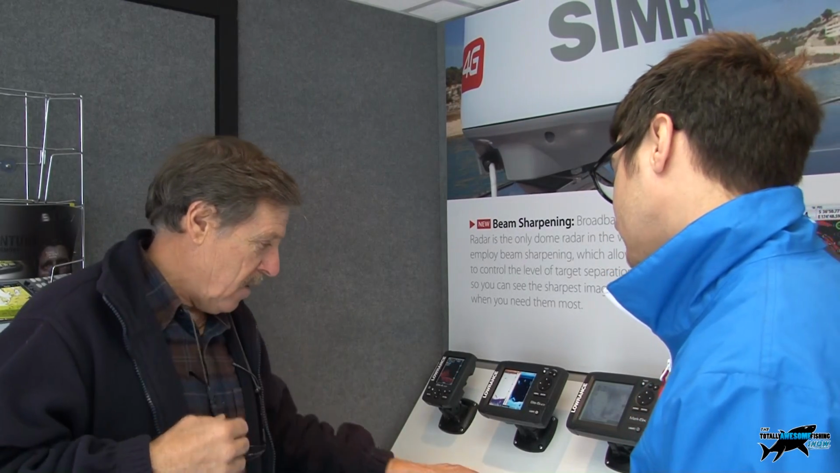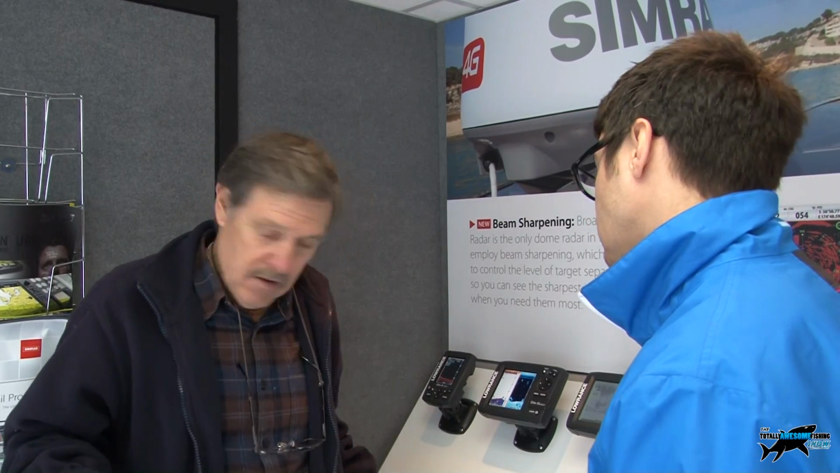But Craig, on here is a separate stand. This looks to me like pretty much the same widescreen, but it looks as though it's portable, is it? That's it, exactly. Same unit, we've got some accessories for it again. We do a nice little portable bag, self-contained with its own power supply. Okay, let's take a look at it.